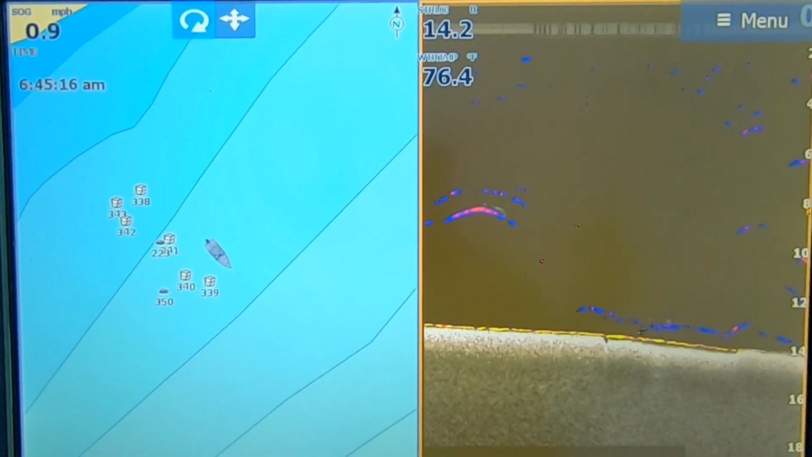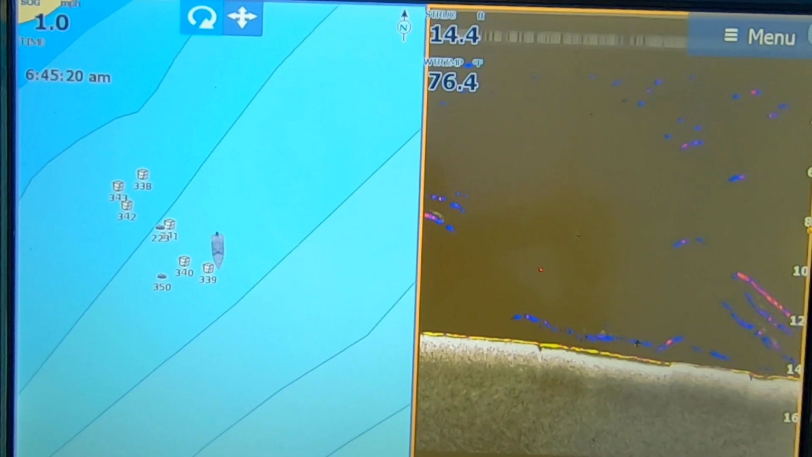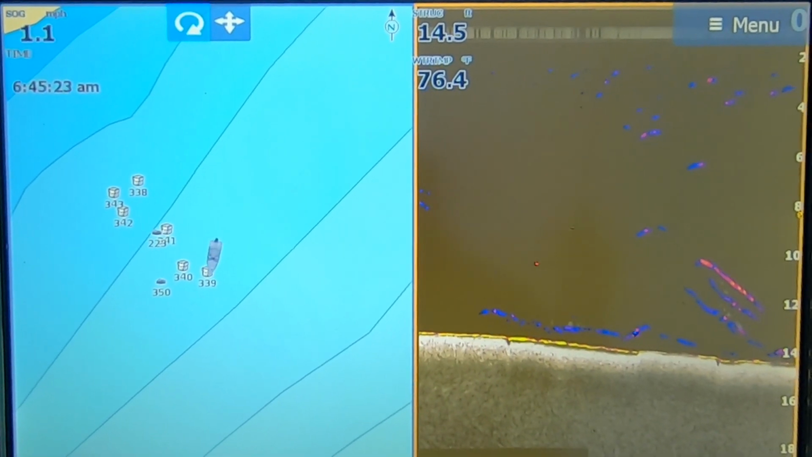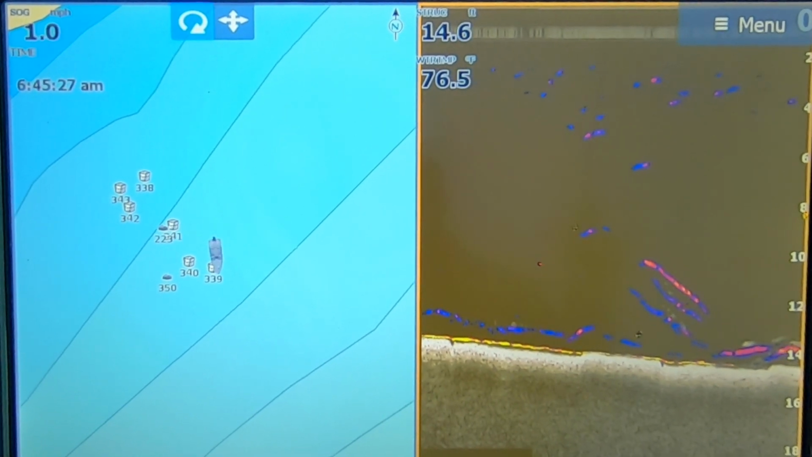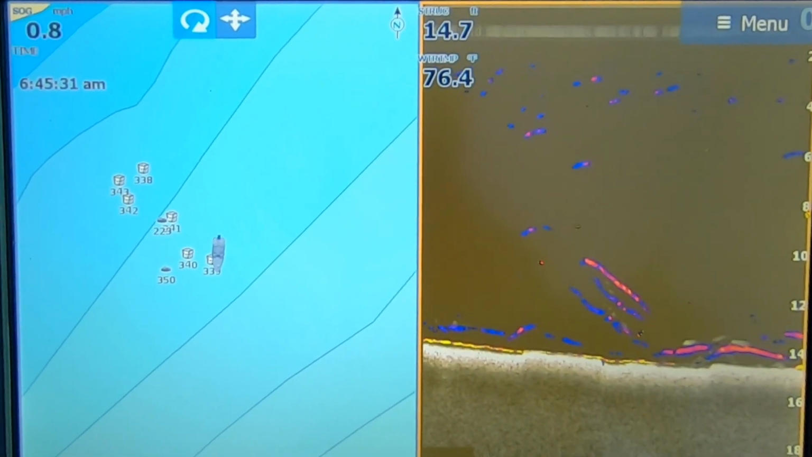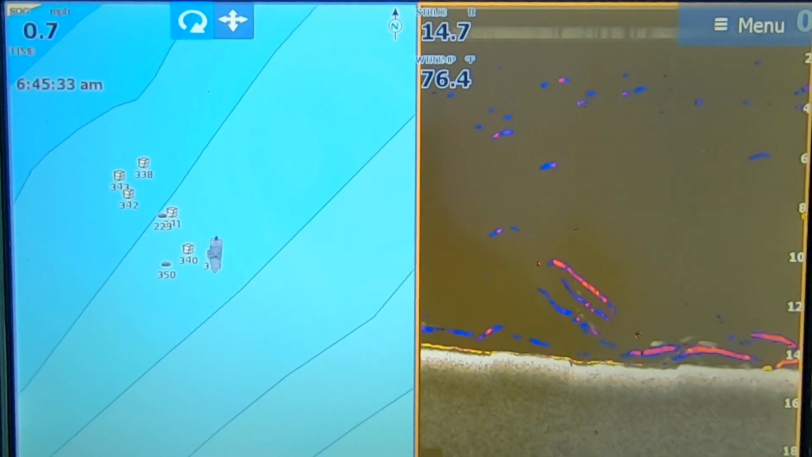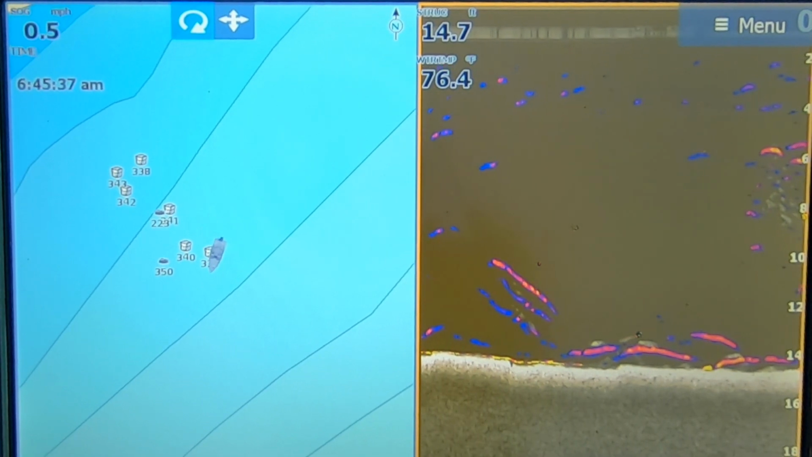See, you can see how many fish are in this area. I mean, this place is just alive. Anytime that you get those long streaks like that, it's just that the fish are moving. Okay, there's a bass clear as day on the bottom right there, 14 foot right there. It looks like three of them together.